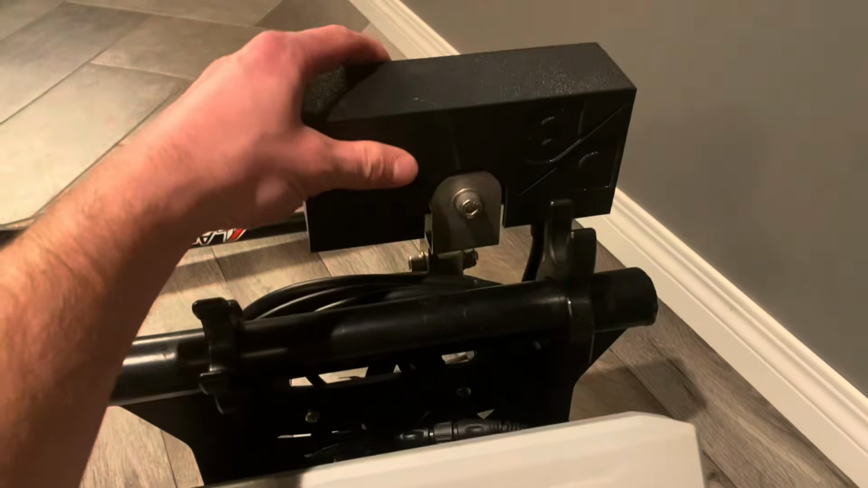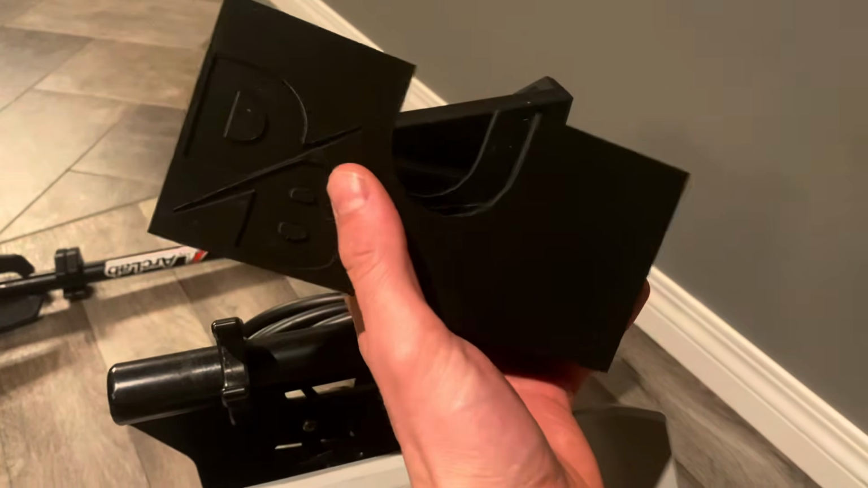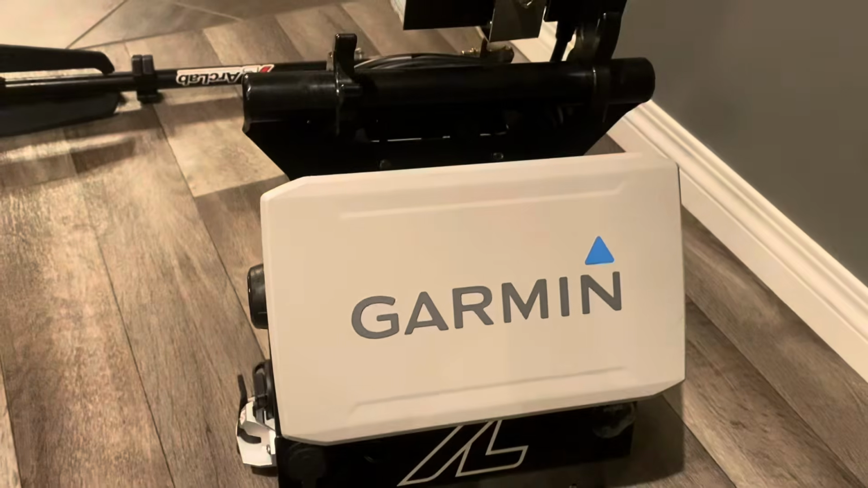Cool little thing I got from my buddy Travis. He made me a cover. It's 3D printed and even put my logo on it. So thanks, Travis. Pretty awesome. Keeps it kind of protected. But yeah, that's pretty much it.